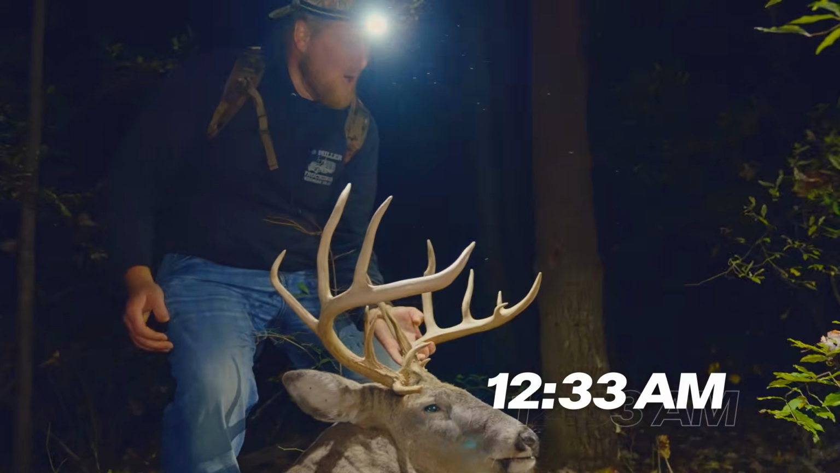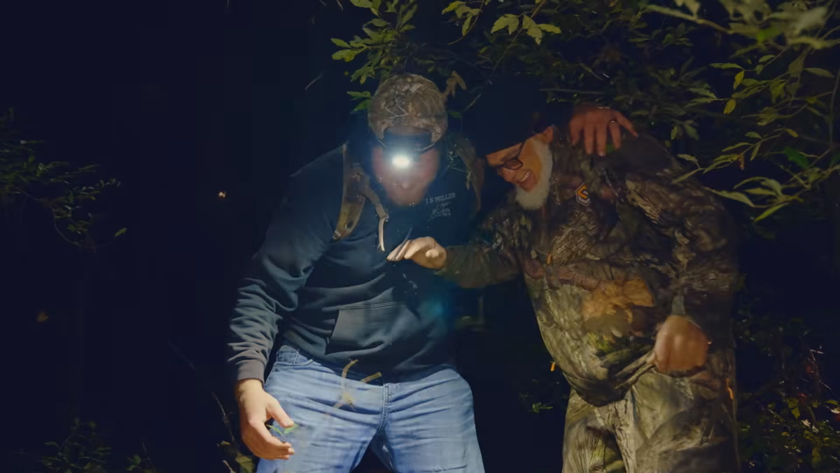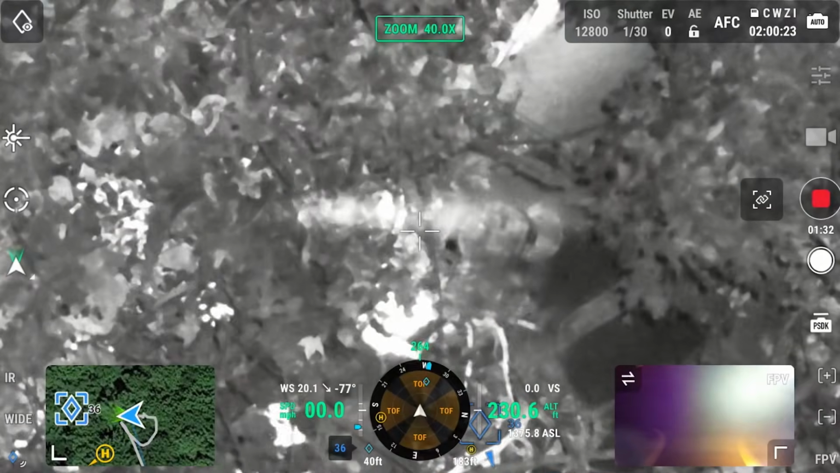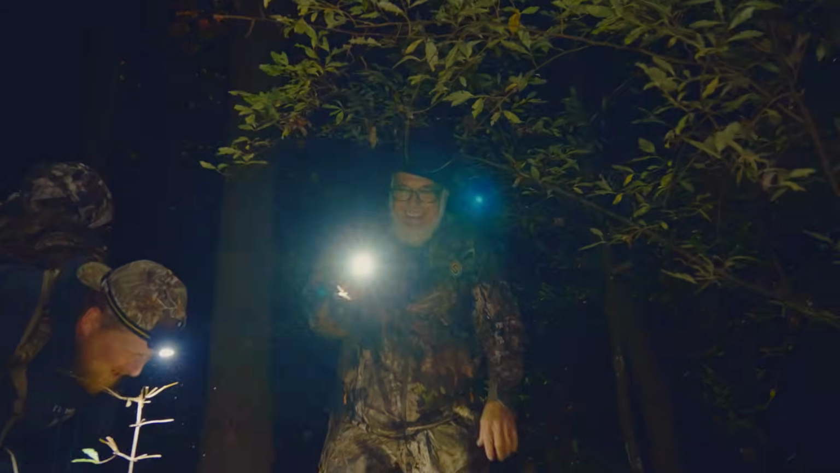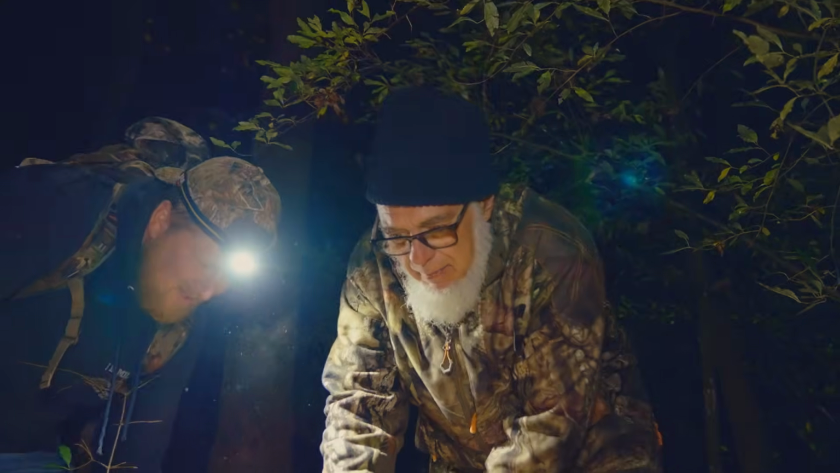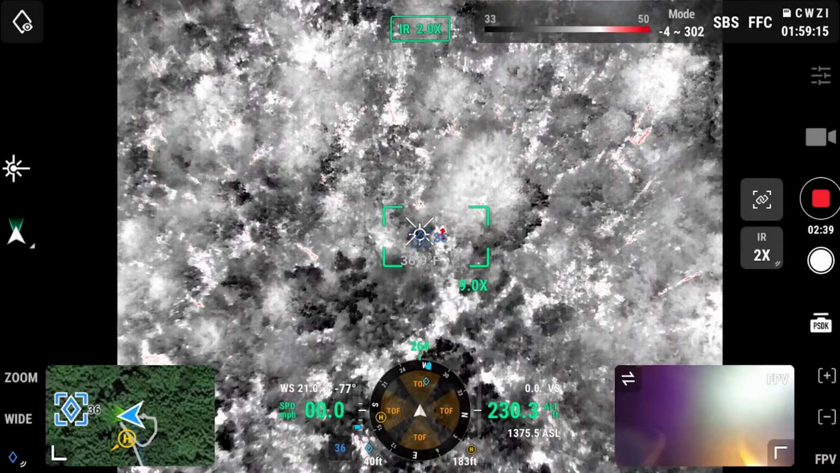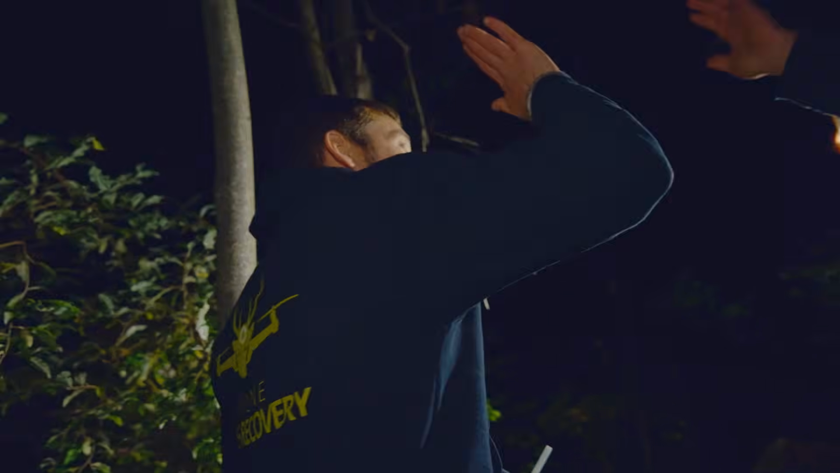Wow! Woo! Wow! Thanks a lot. Holy cats, man! Nice. Holy smoke! That's a nice deer. I got him right in there. You smoked it. Look how much it picked up through this heat, like that red one. It picked that up through that. This deer was probably dead as soon as he shot him. I would say. Your drone is freaking badass, man! Yeah. Holy smoke! Let's go.